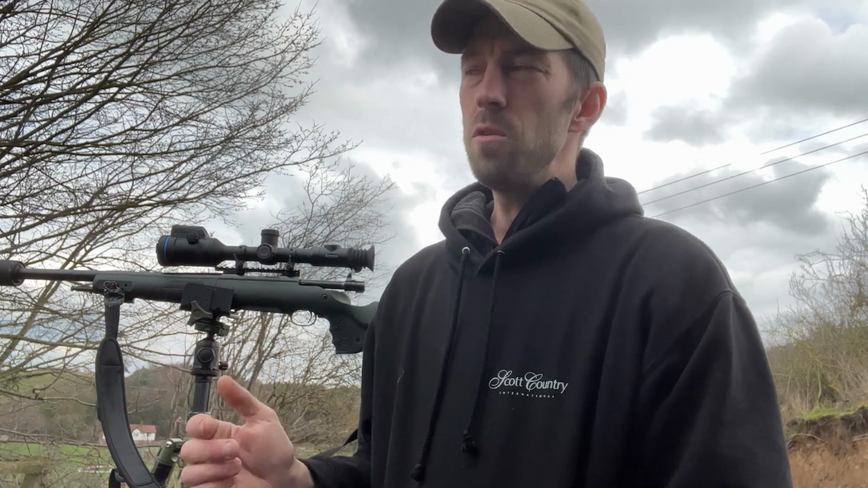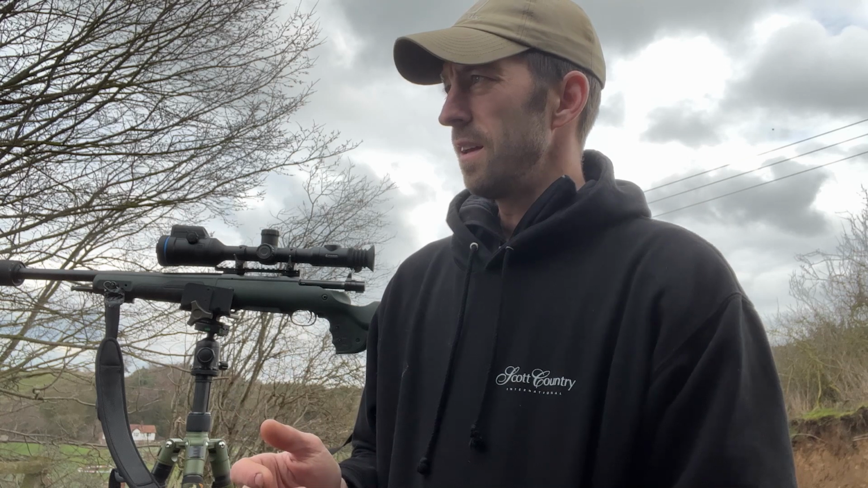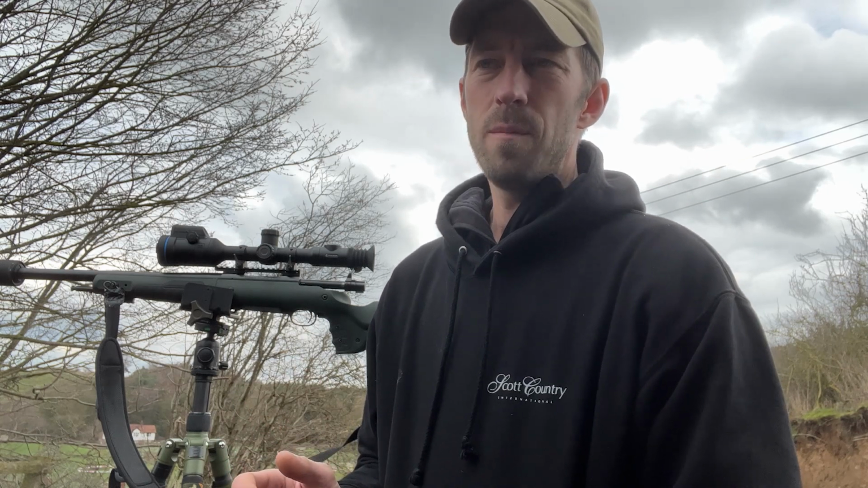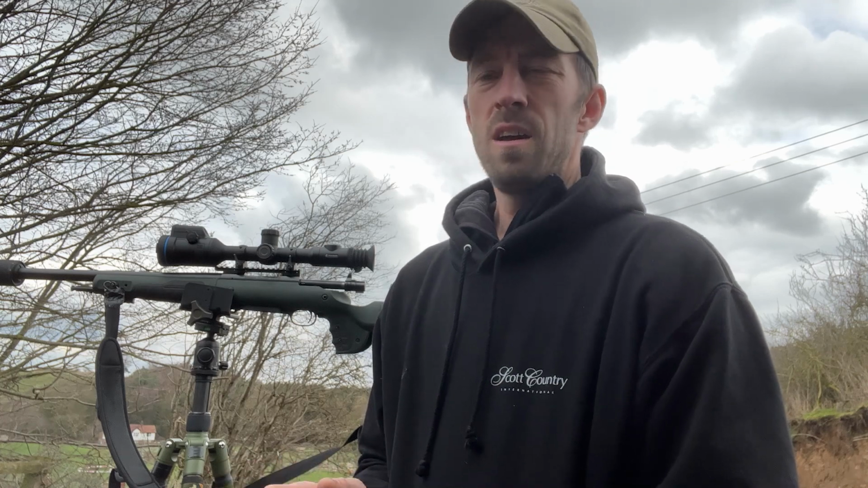So I see some real advantages in this scope. Again, I've not used it enough yet to get a full understanding of it, but from what I have used of it, it's a cracking little scope.